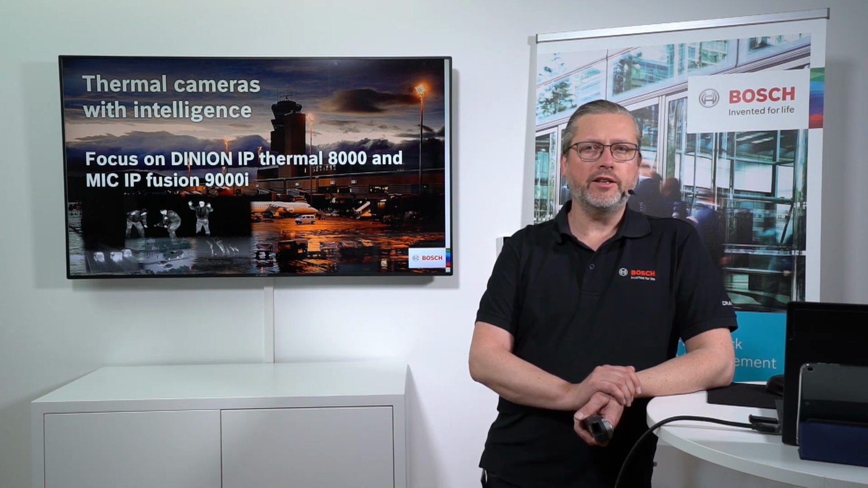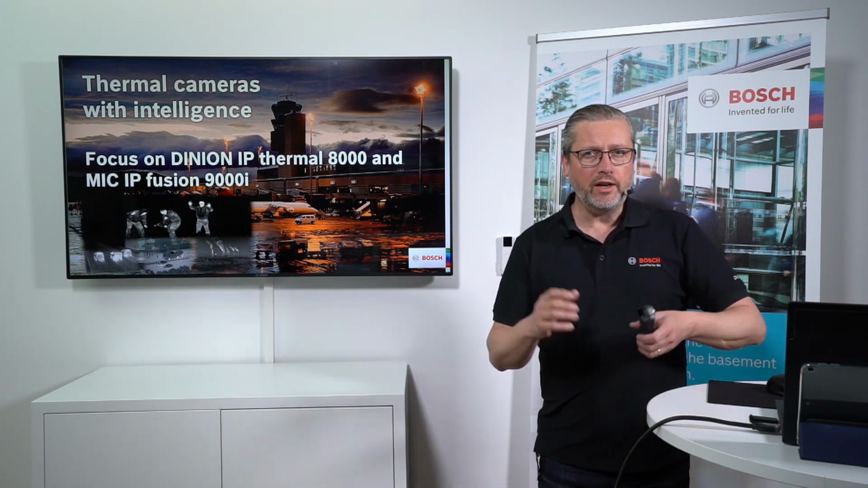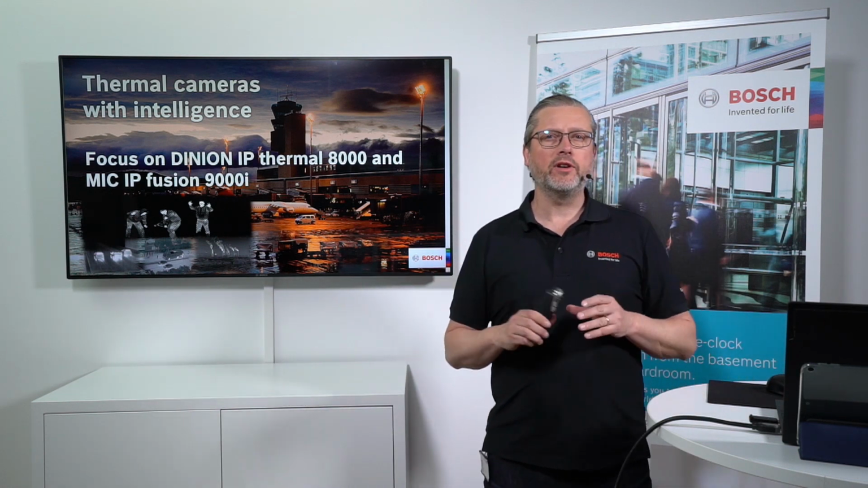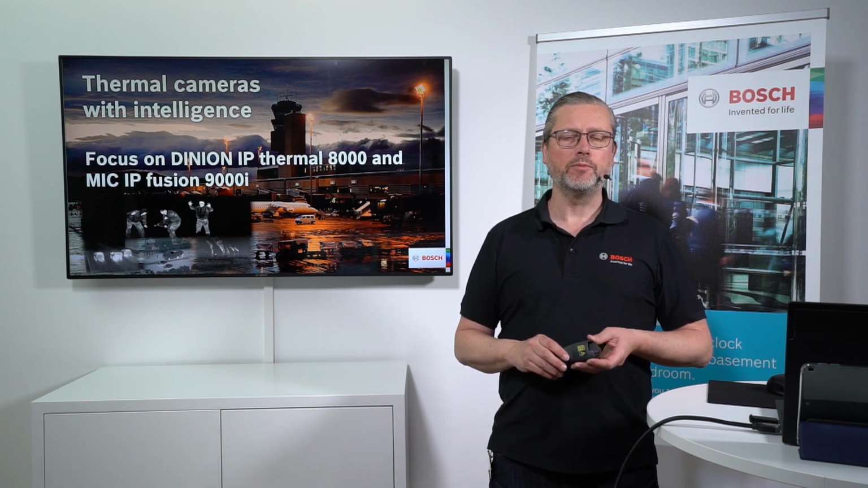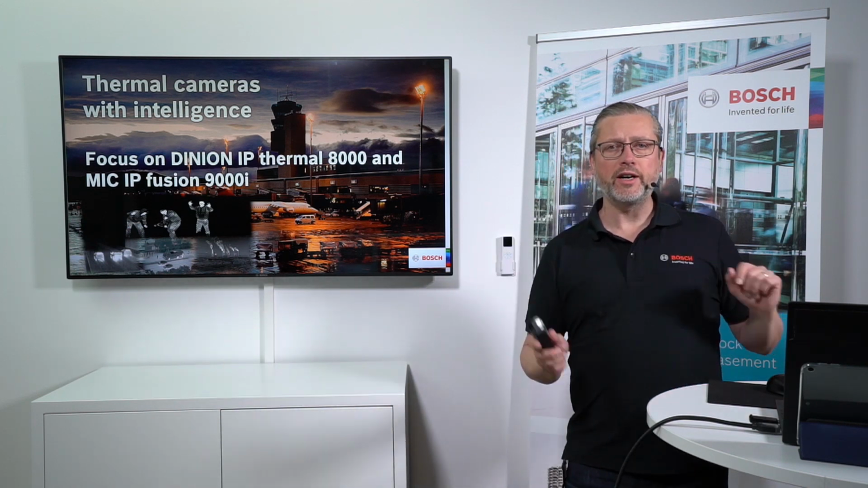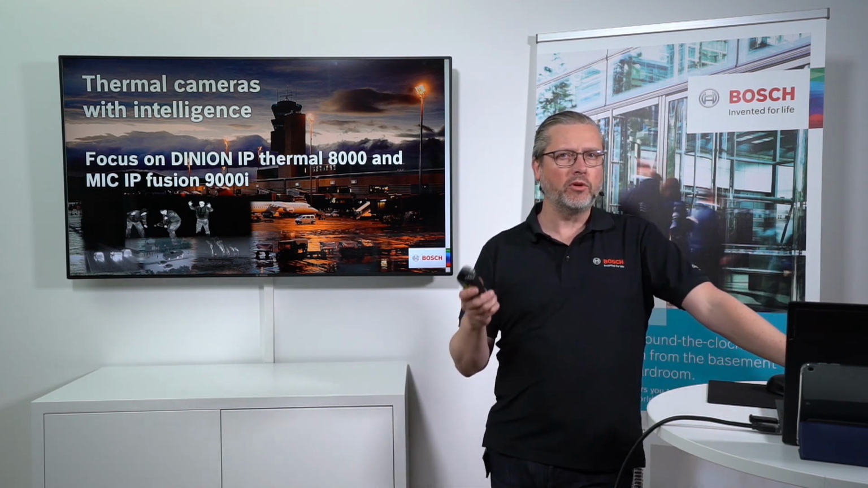Topic of today is thermal cameras with intelligence. We are producing, manufacturing and developing thermal cameras. We just don't consider them to be only a thermal camera. It is what we consider to be a thermal video analytics device. It's kind of a sensor. So it's not just a camera providing a thermal image, it's a little bit more than that.